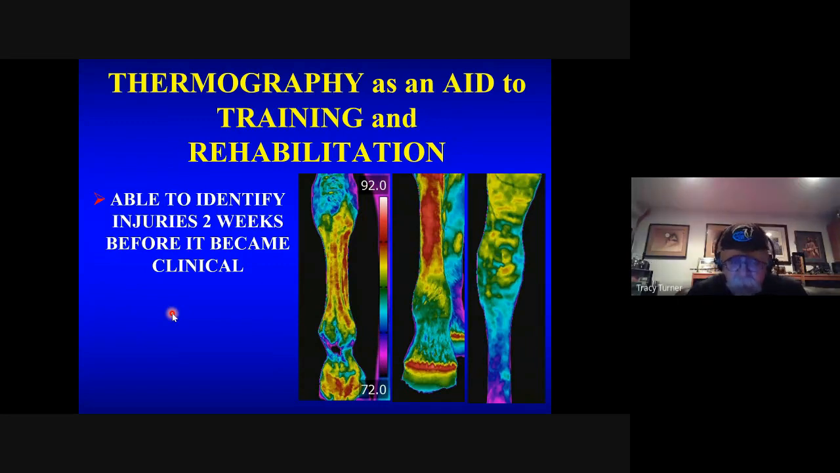And by this, I mean, we'd go along, we could identify it, and then the veterinarian or the trainer would have to identify it, and we kept the information separate. And notice it was critical, and then we would tell. So that's a weakness of the program. But what we found was that about 2.3 weeks on average, we would see changes thermographically before anybody noticed them clinically.